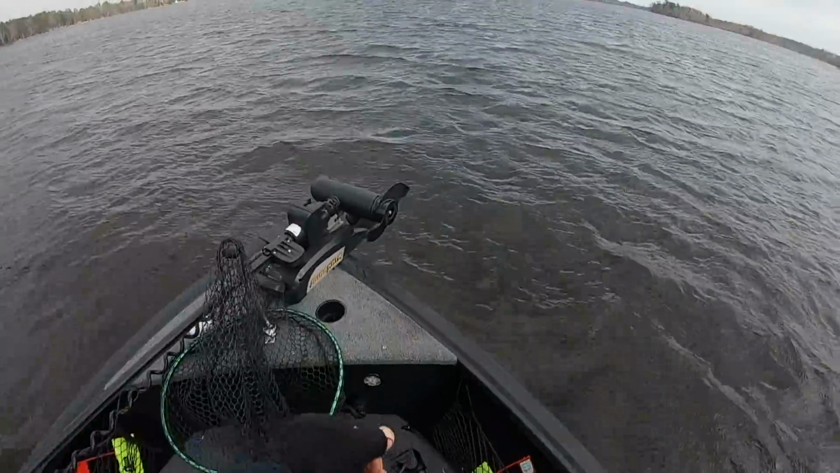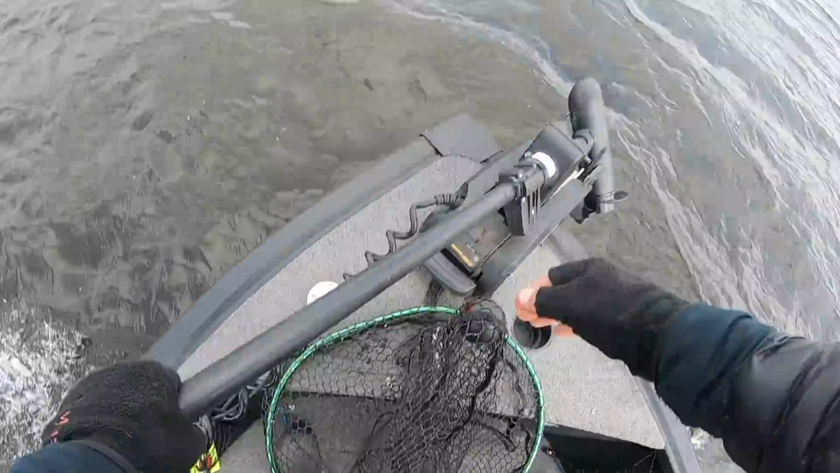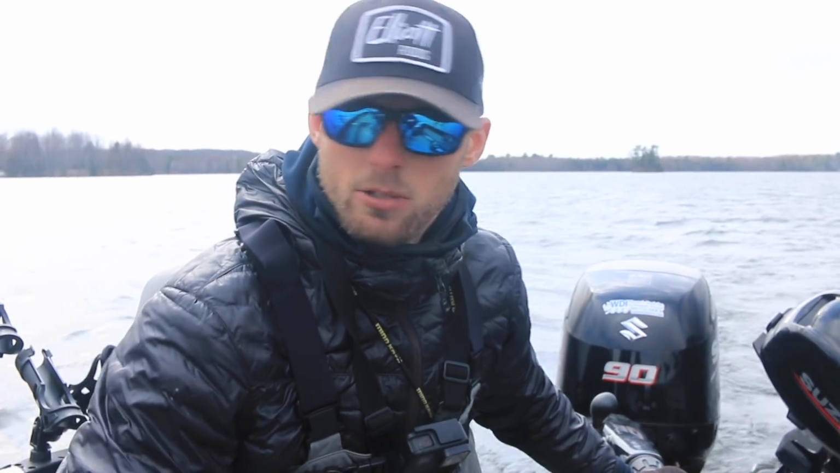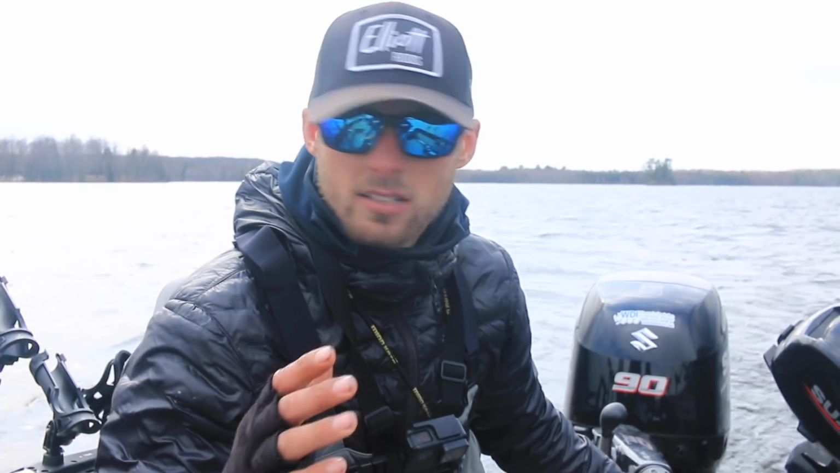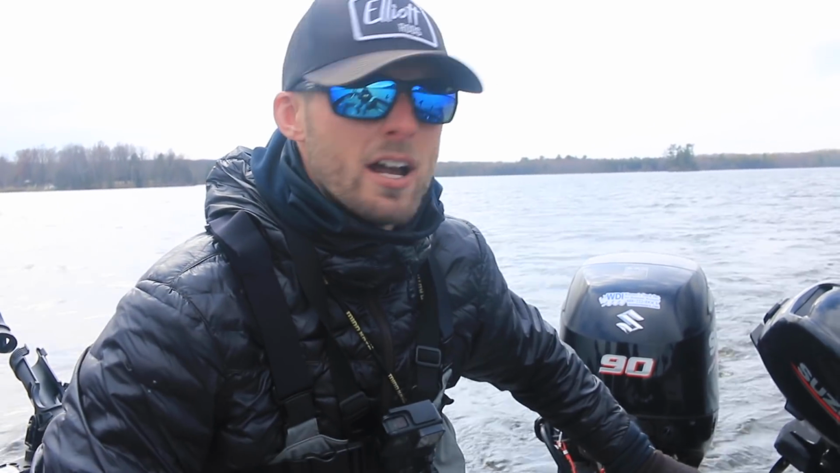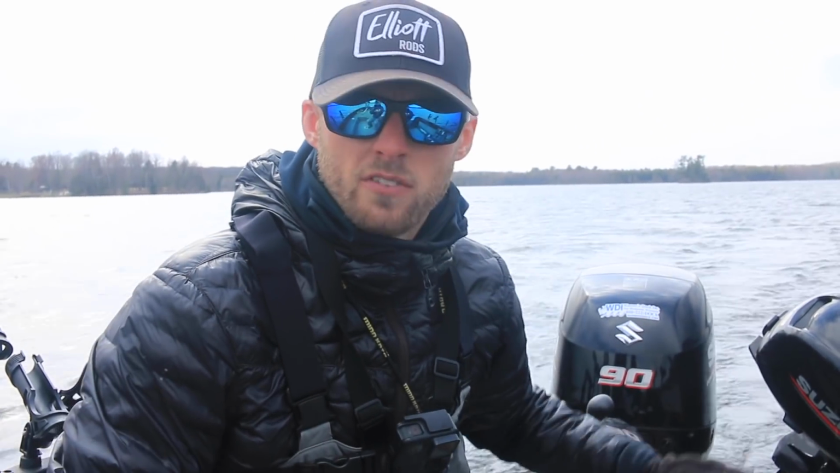All right, spot number one. Yet another super windy April day out here. It's not as cold though, so we'll take it. We're cruising around the first spot here. The previous day it was super obvious to see, we were looking at super tall stacks of fish. Today these fish have compressed a lot more towards the bottom, so side imaging is actually one of our best friends right now.